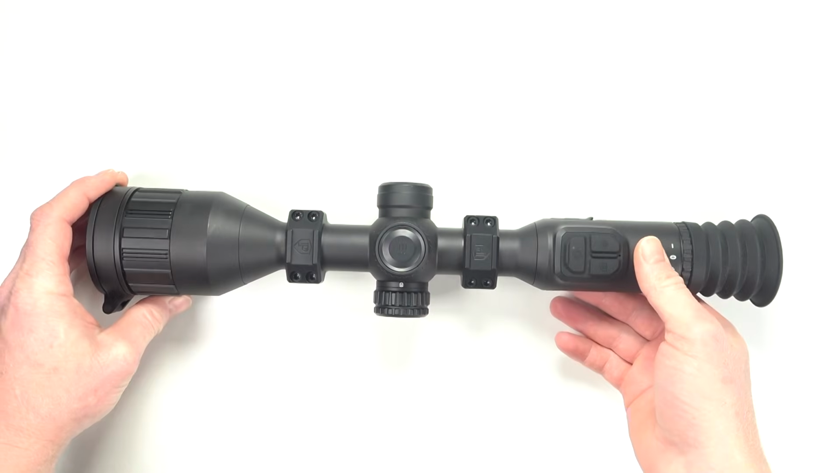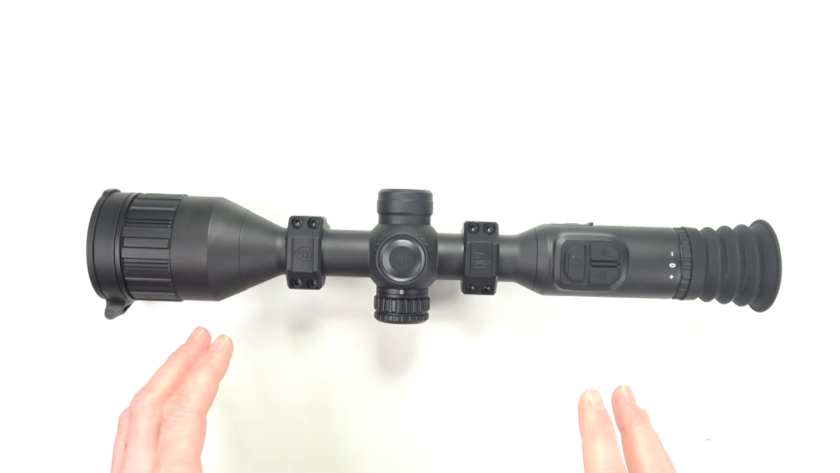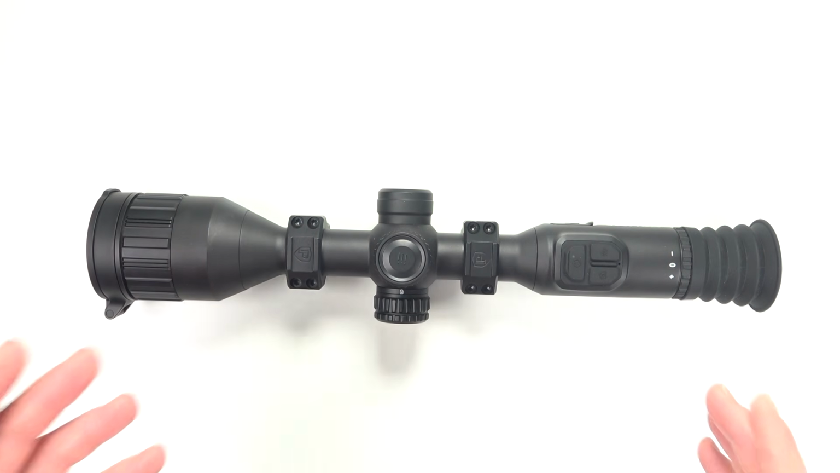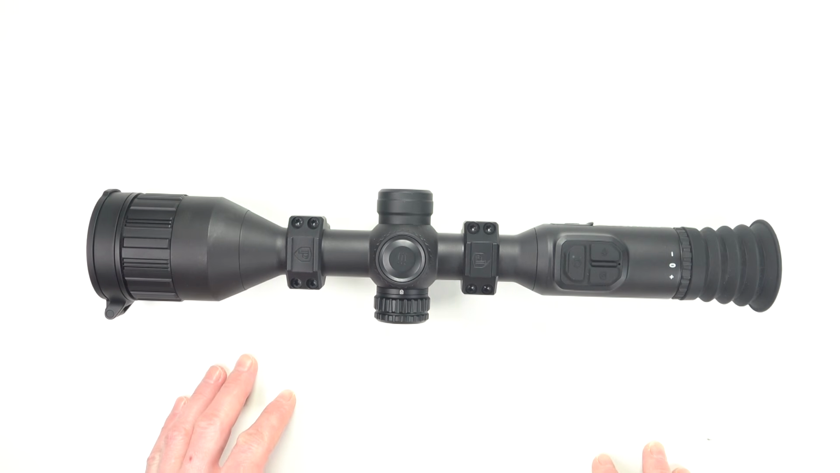Now, before we move on, I want to talk about some negatives that I found with this device. Okay, so the first one is the microphone is not very good. Hopefully they will maybe fix that later on. But yeah, the recordings on the microphone certainly need some work.